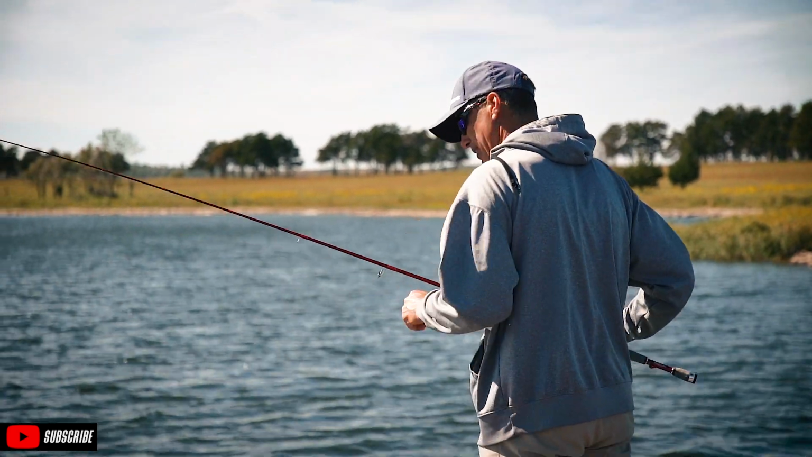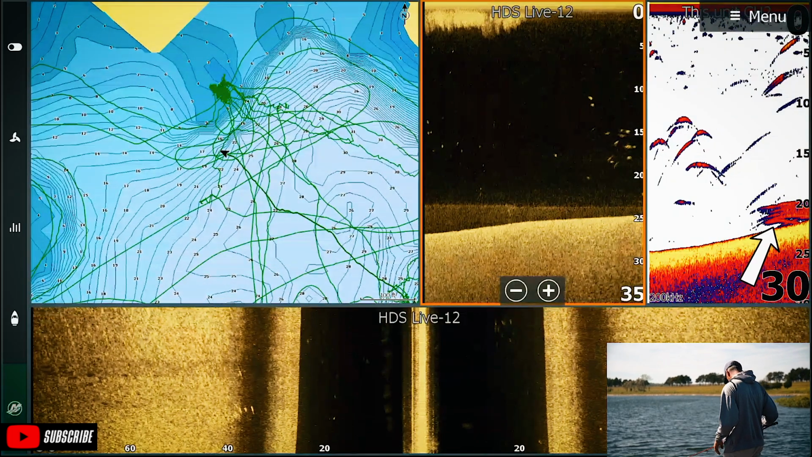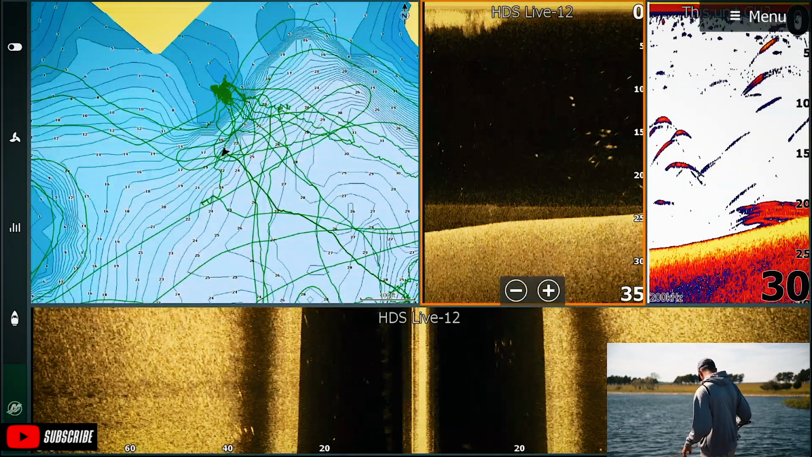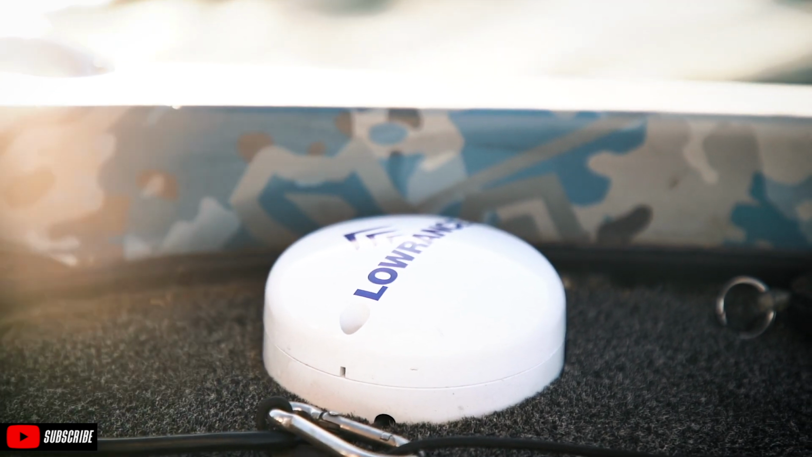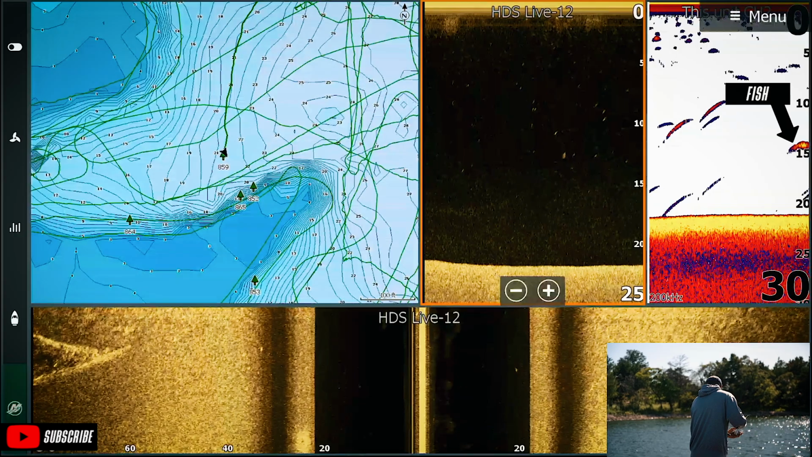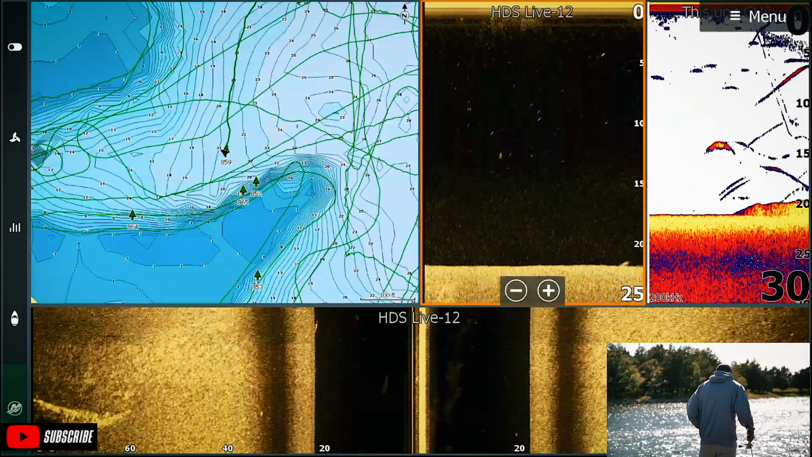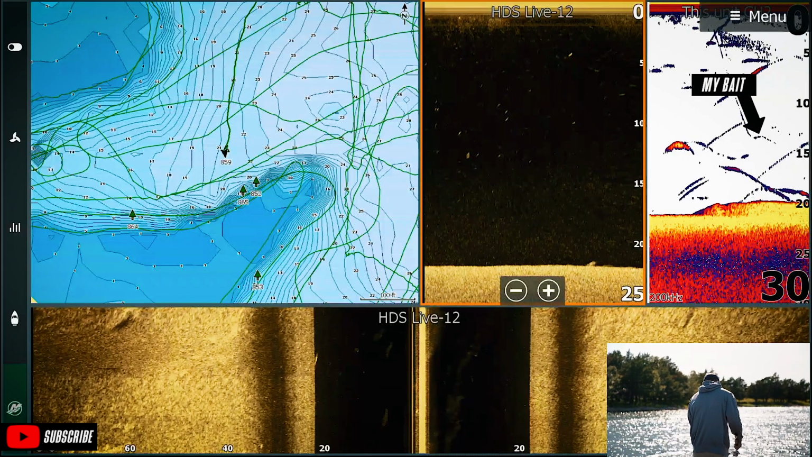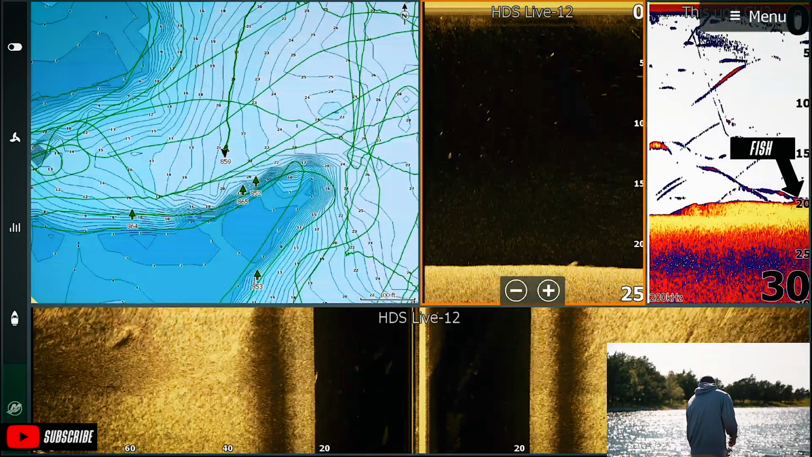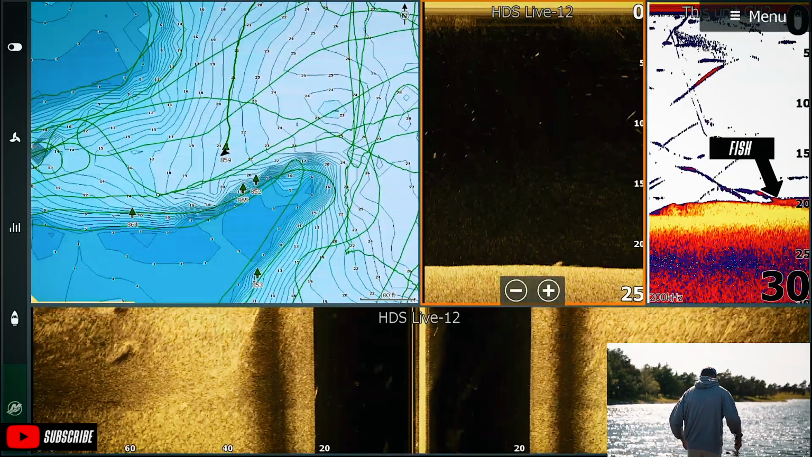And today, everything's been right above it. There is a pile of fish right there. Not very big, but there's a bunch of them. Oh, there's one right there. My drop shot right there above 15 feet. That fish was a little shallow, I spooked him. There's another one down there at 20.